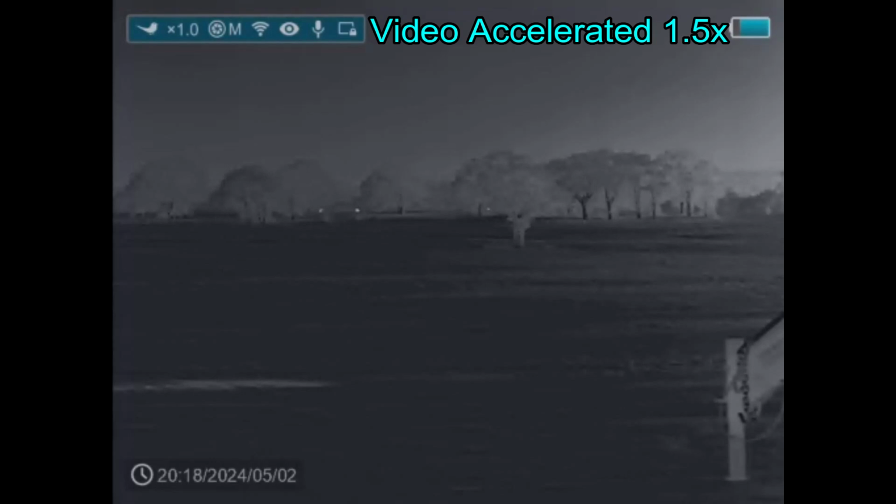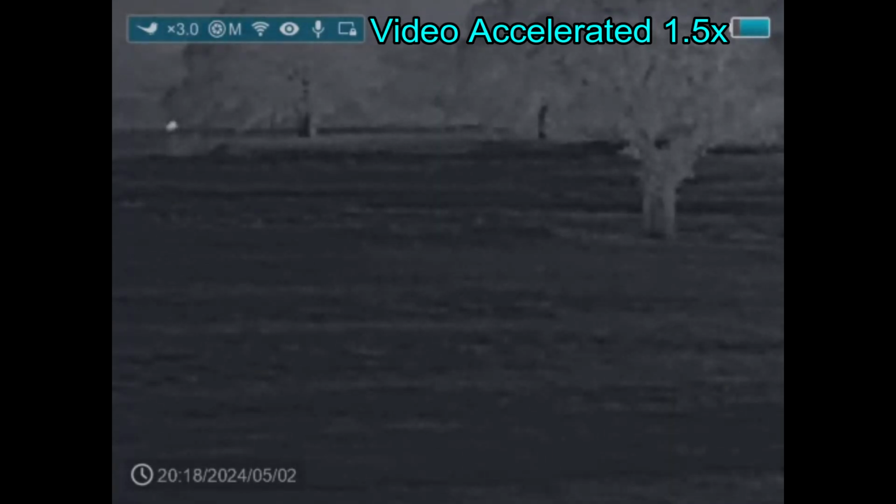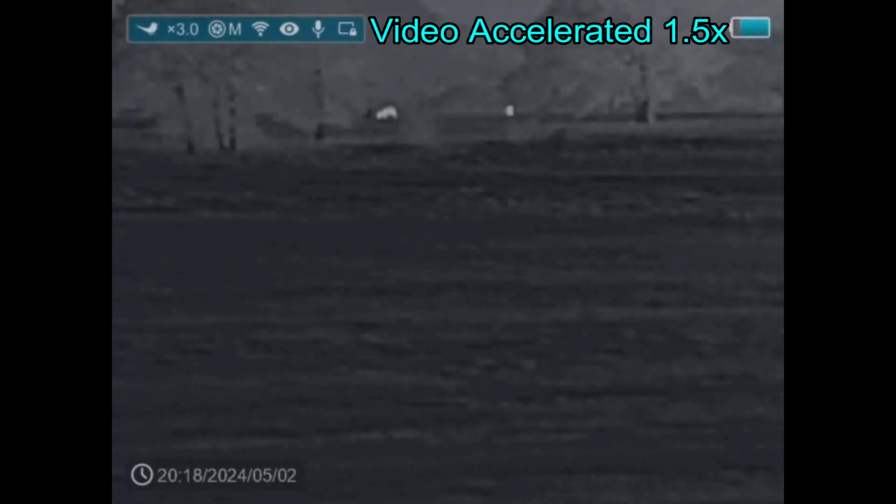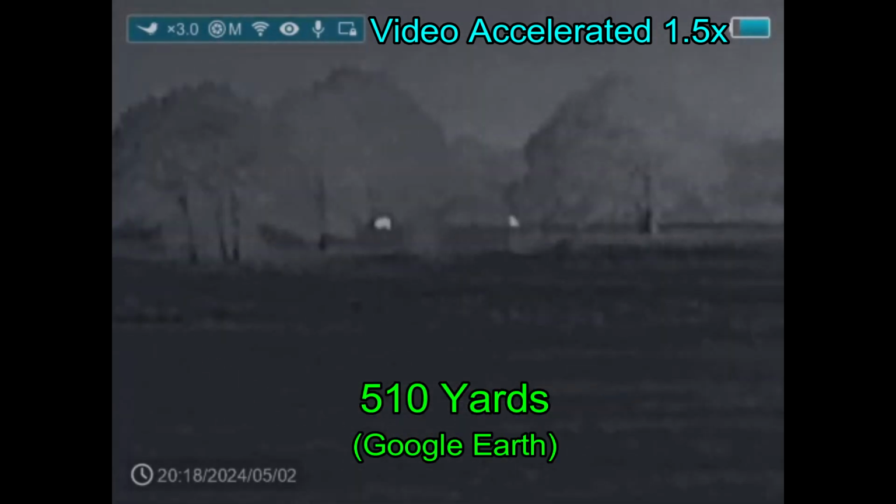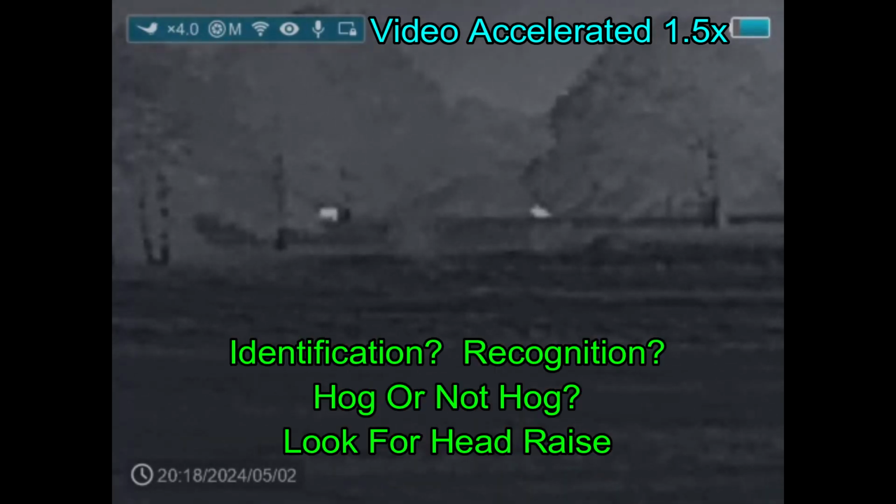And I've got some animals there in the distance, and I'm going to try to see what they are. The nice thing about having the rooftop unit is that it eliminates a lot of the shakiness when we're sitting still, but it is a little bit harder to move precisely on target at distance. Now we've got some animals in the distance. I need to know if they're hogs or not. Can I identify them as hogs?